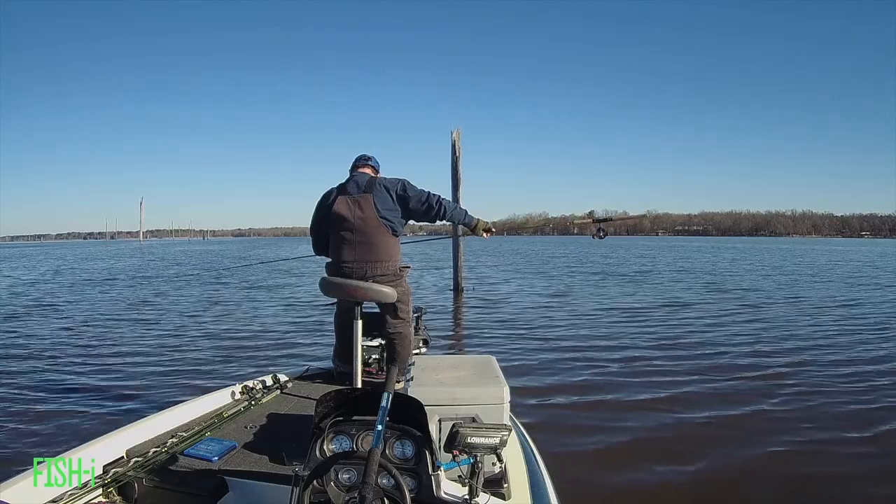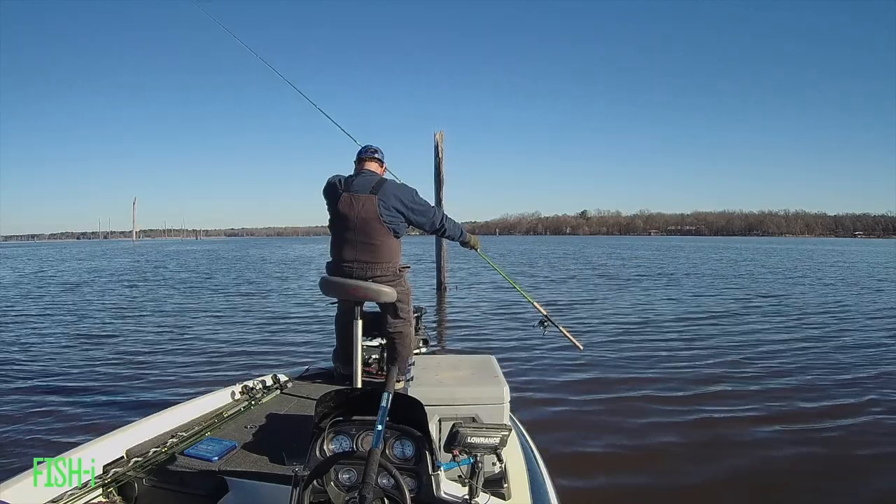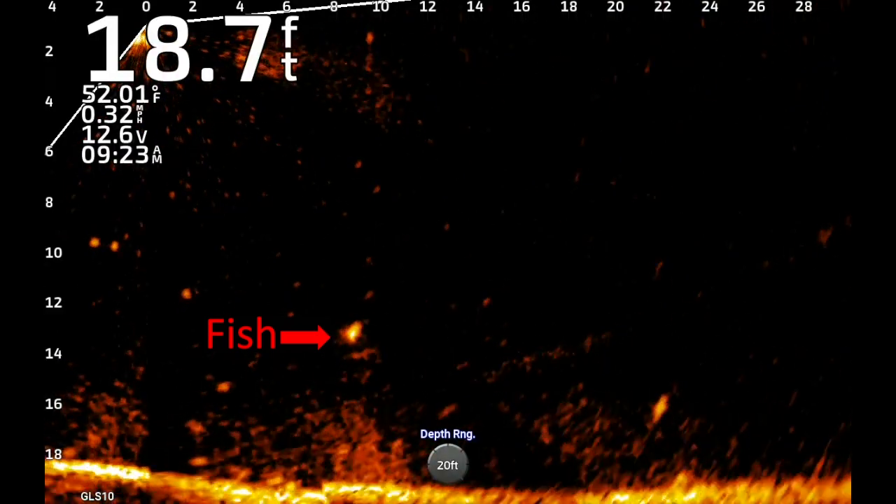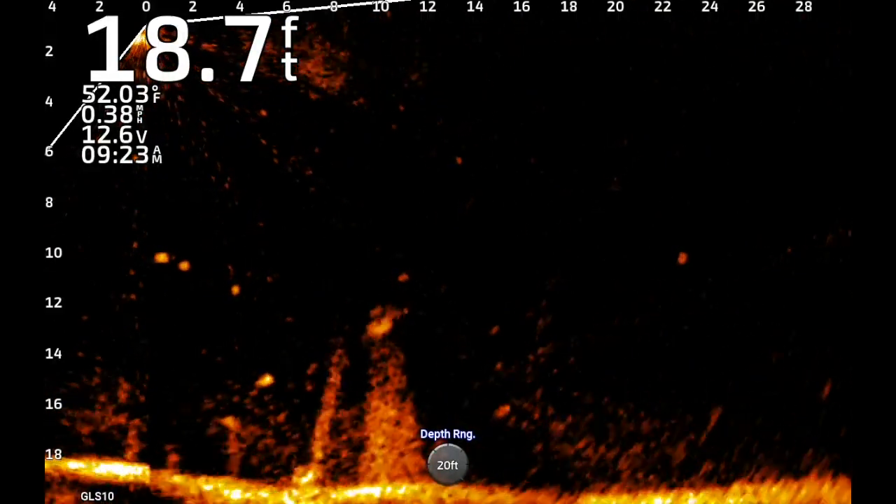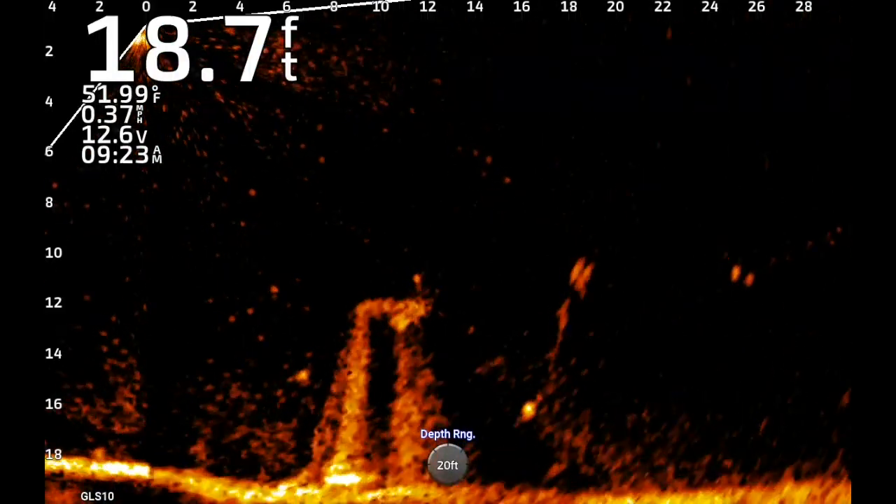Some of you may wonder what I'm doing holding my rod halfway up, and others probably know exactly what it is. Sometimes you have to manipulate the bait as best you can with a long rod, and I was trying to stay on top of this crappie as I drifted by, and I didn't want to hit the trolling motor and spook him. So I just kind of stayed with it and ended up catching a pretty nice black crappie.